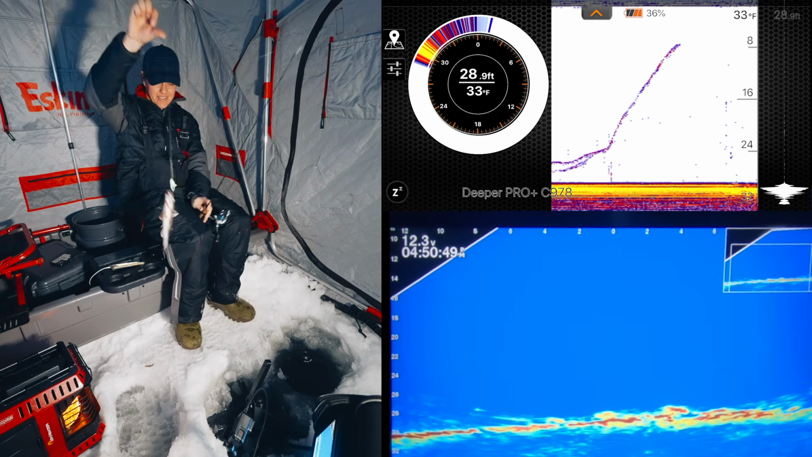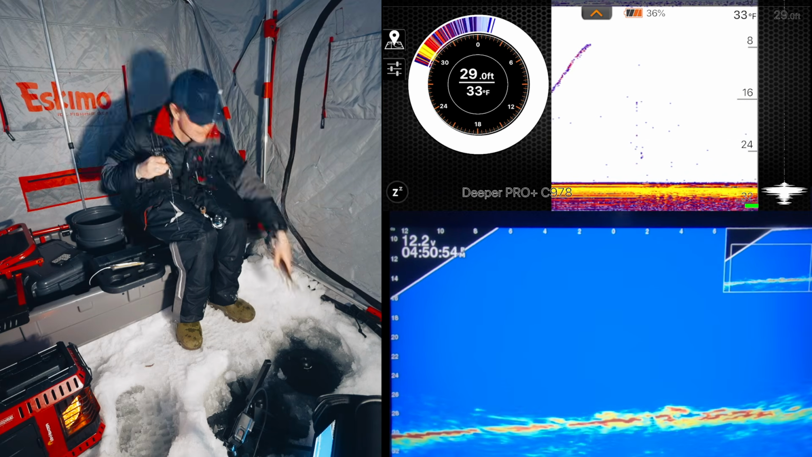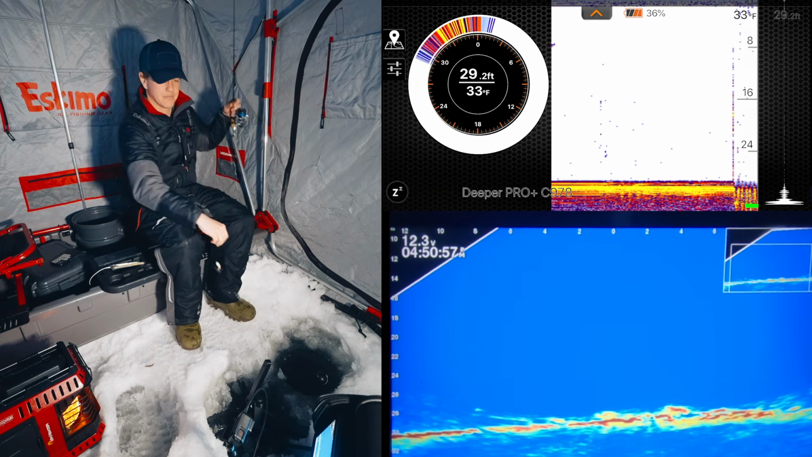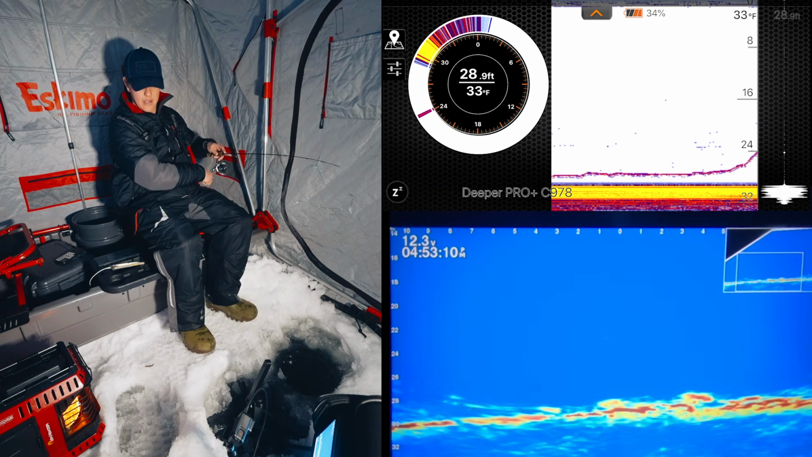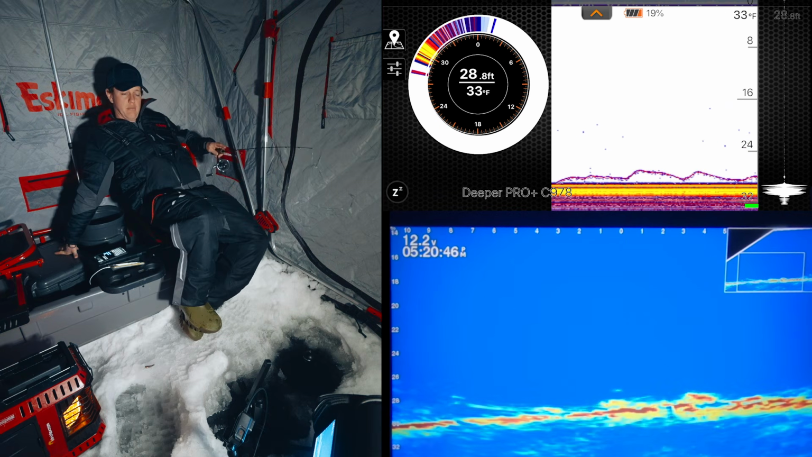That is a micro. I'm not even gonna show that to the camera. Micro walleye. Oh, sorry, buddy. There's a fish higher up there. Let's see if he wants to play. The bite slowed down. I haven't seen a fish in a long time.